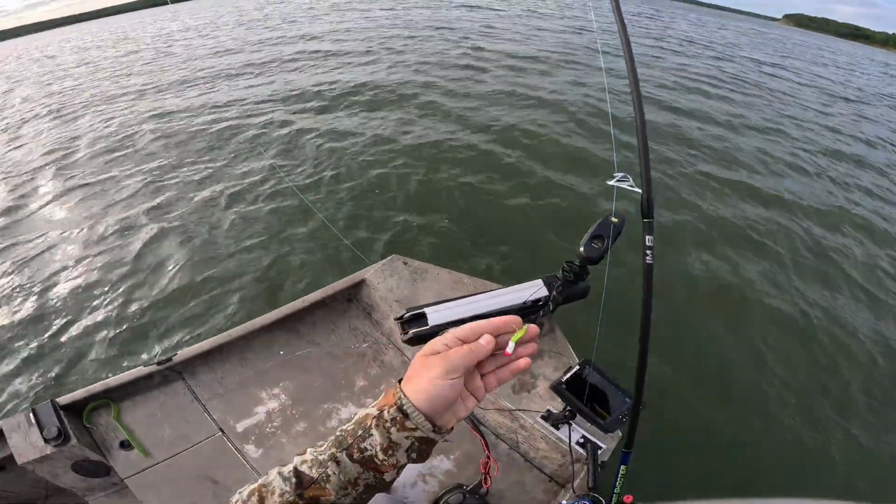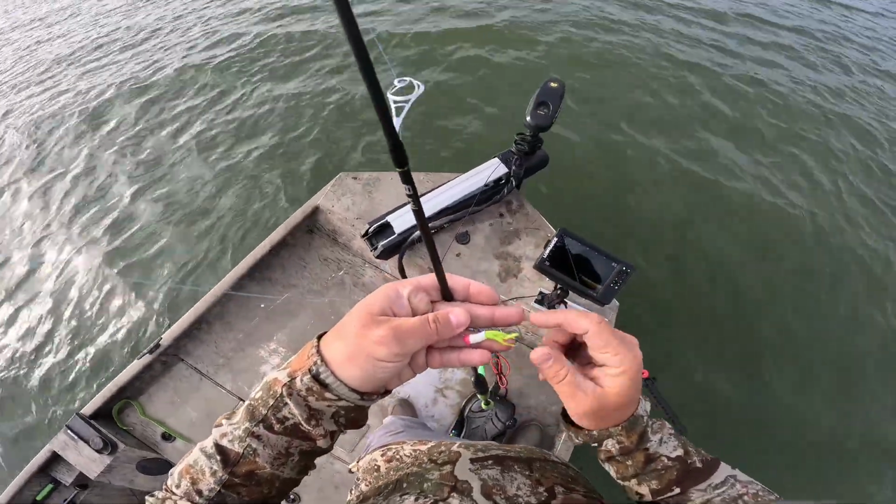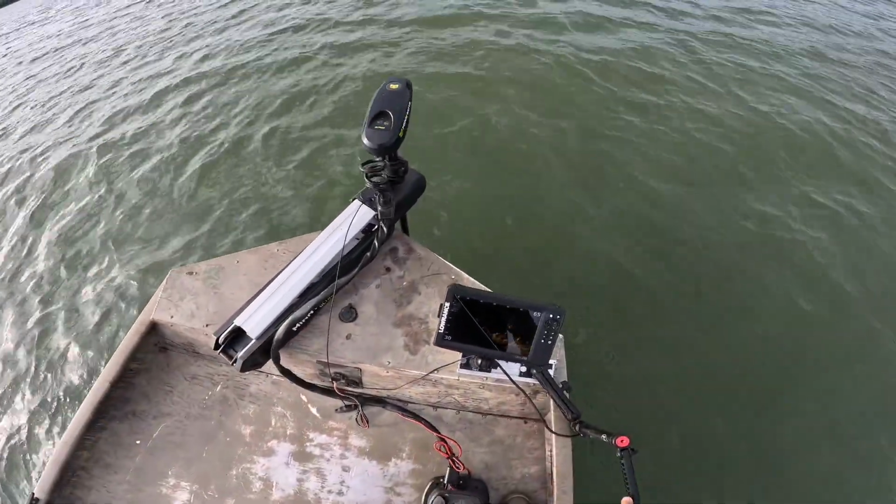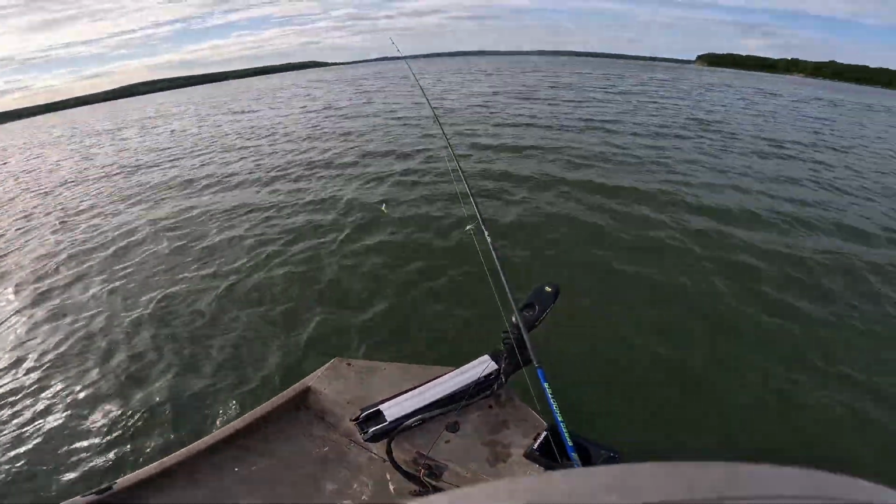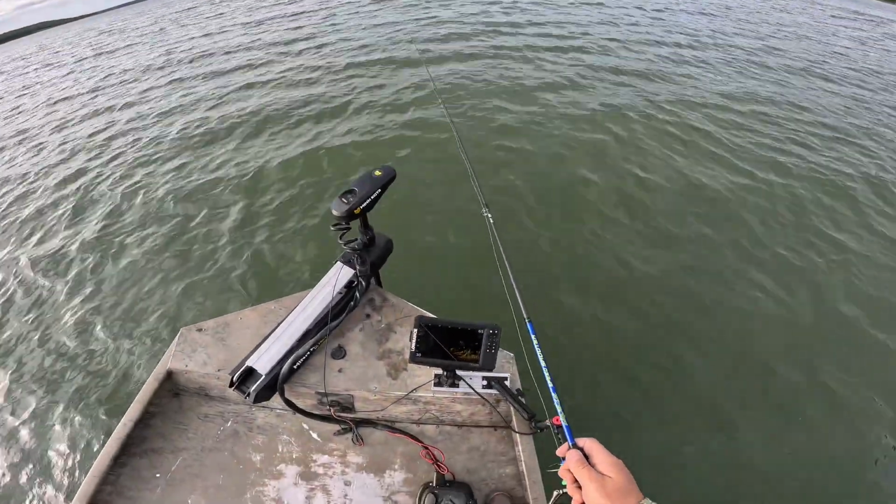And that's what I mean. They're grabbing the end of that skirt and just tearing it up there. You see? See if we can't get one more cast on these guys, and I'm not going to waste a whole lot of time here.